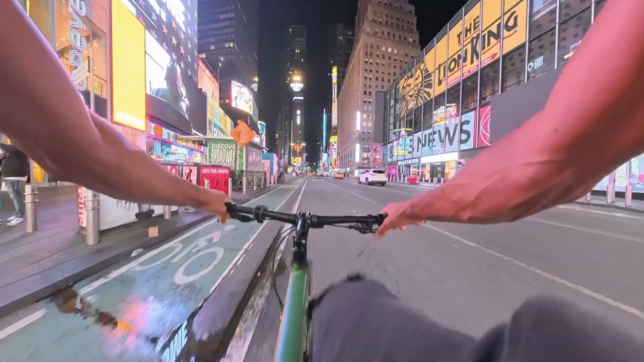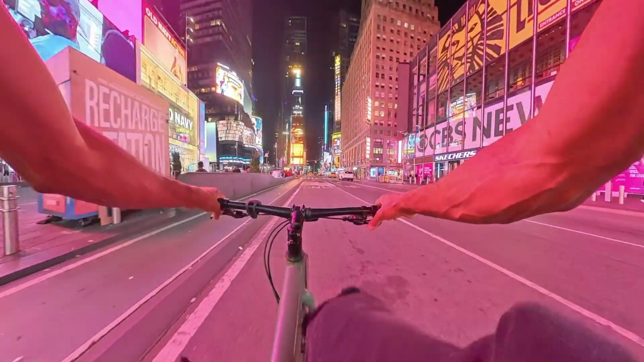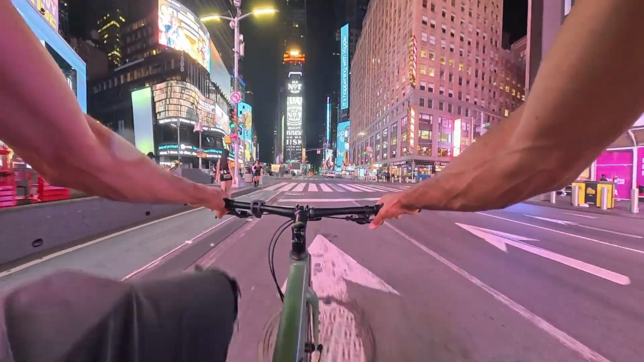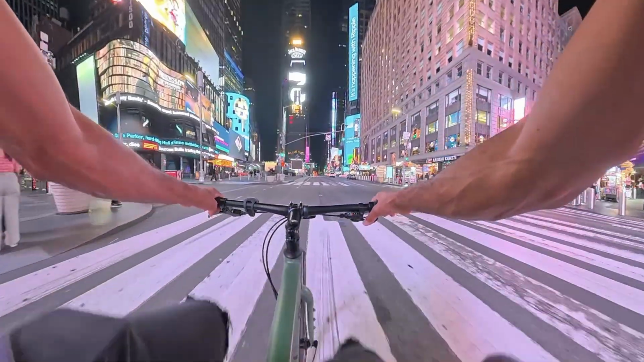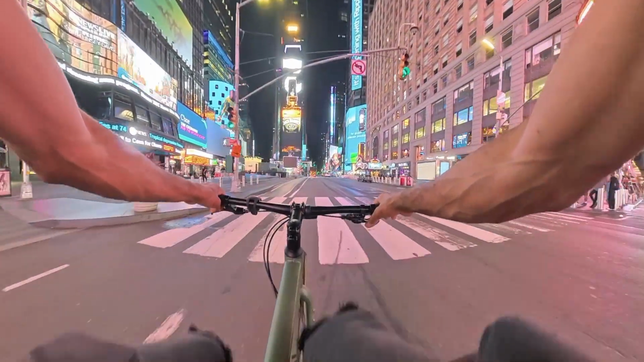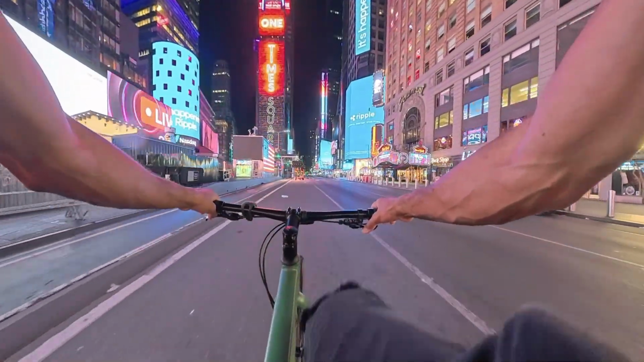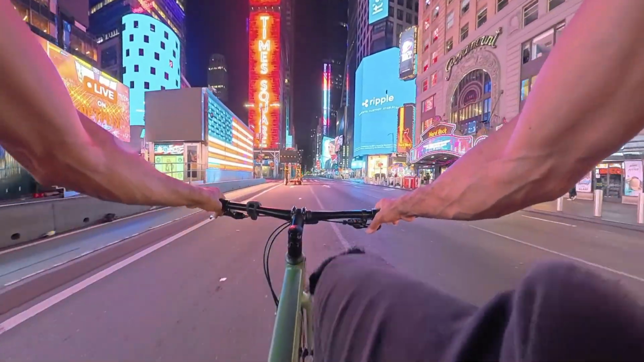So we're here in Times Square, checking out how the lighting is on the camera. What do you guys think at home? What does this look like? The lighting. Everybody's still out. It's a Saturday night, almost 4 o'clock in the morning. Still alive out here.